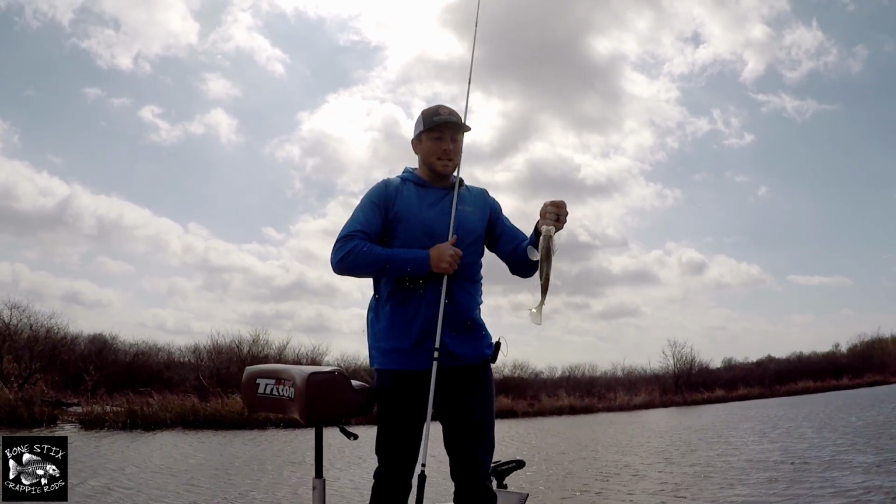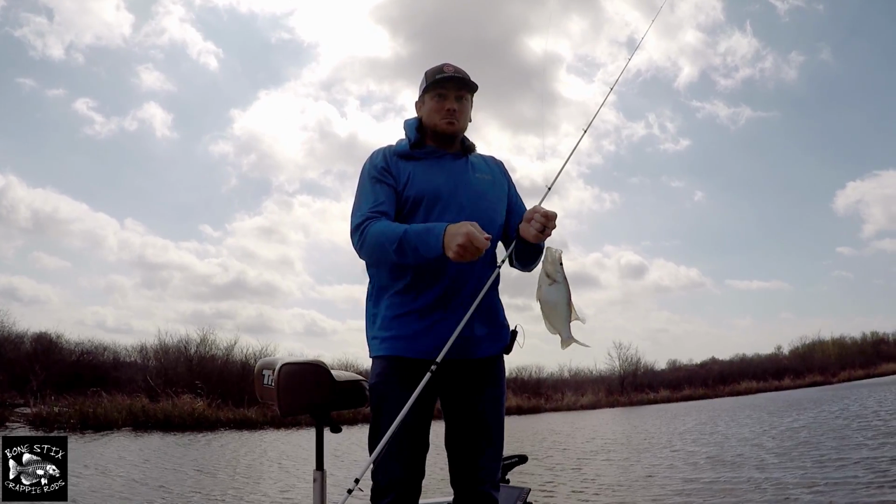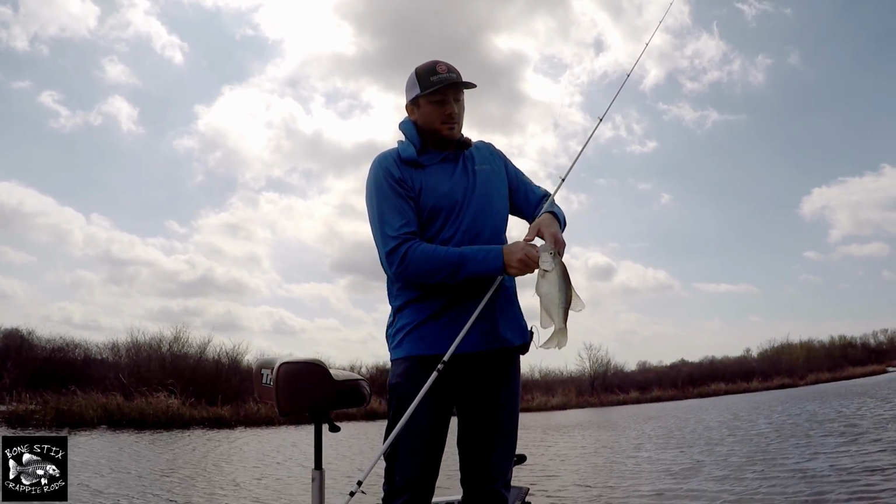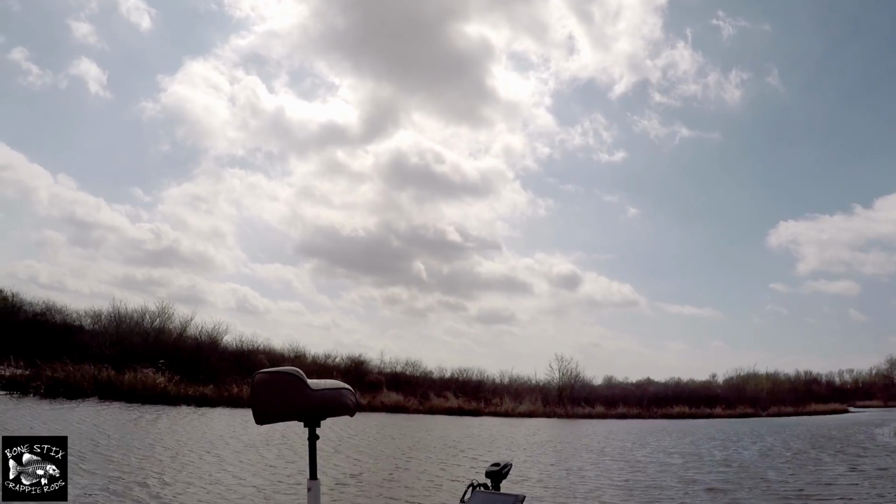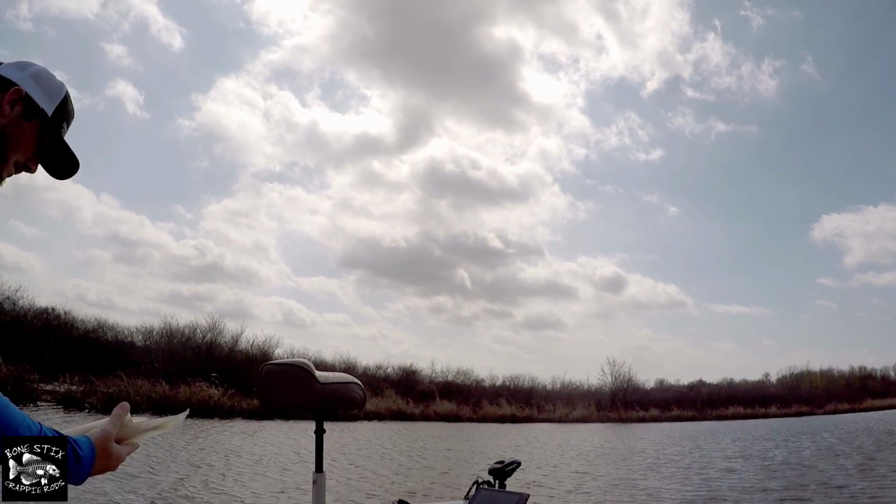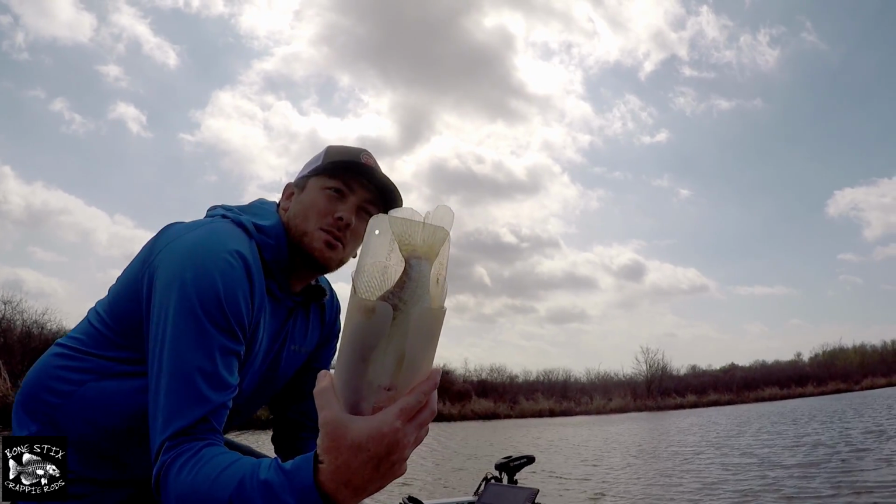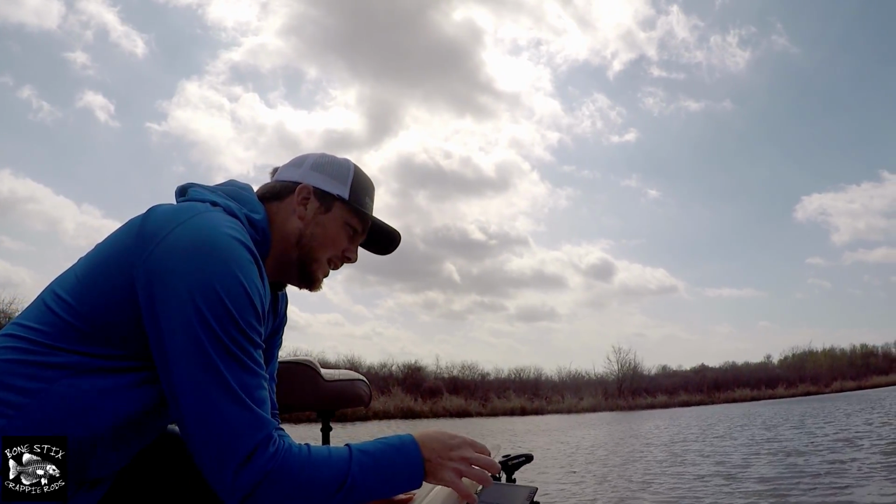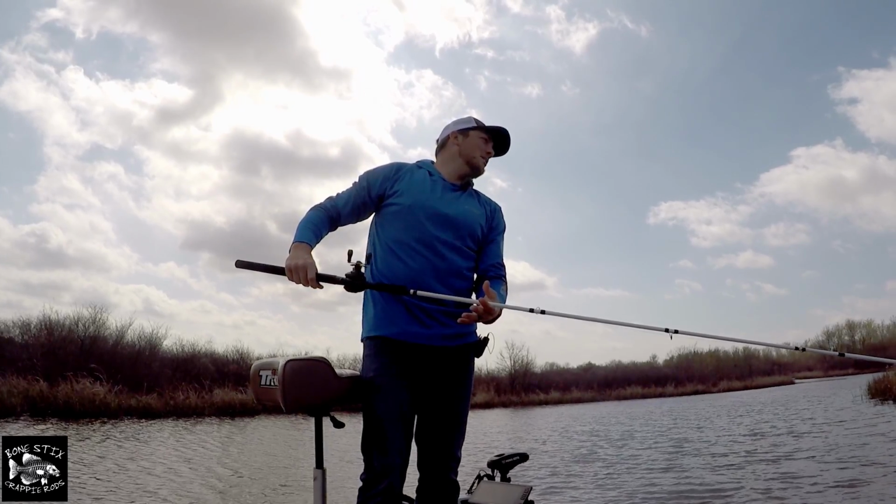Very light bite. That one might not make it. And when they hit it, I'm just barely picking up. Can't really hook set it that hard. I don't think he's gonna make 10. And he did. 10 on, about 10 and a half. Got to do that for the internet game wardens.